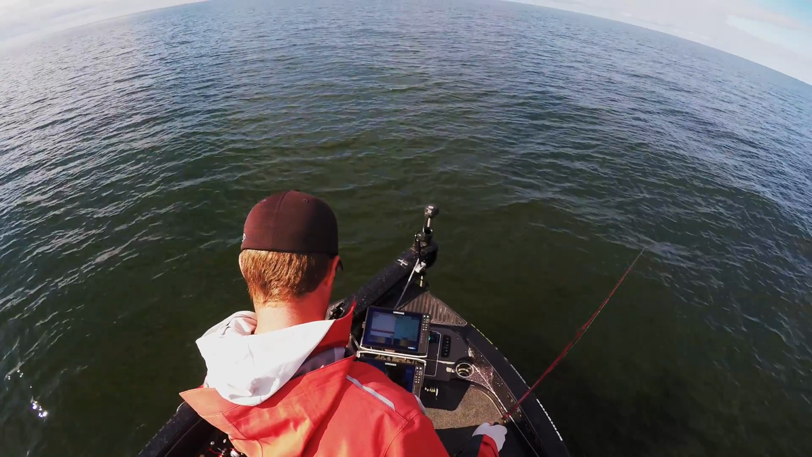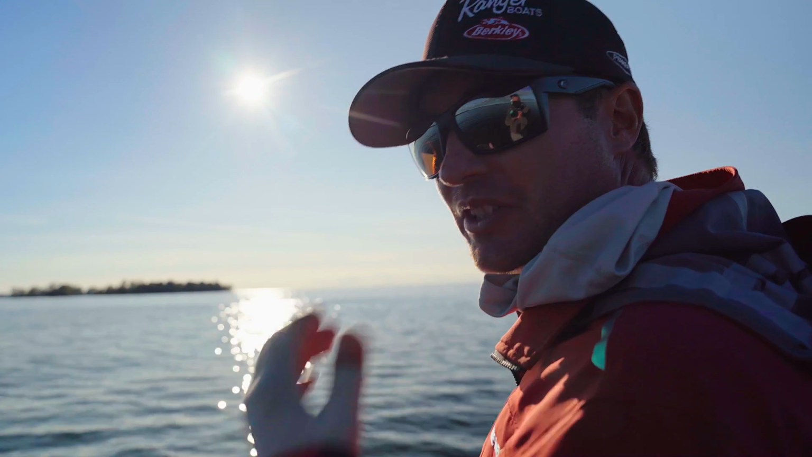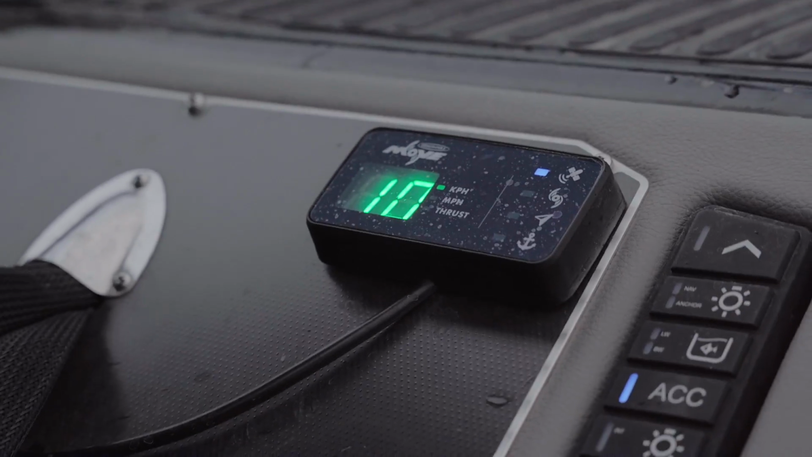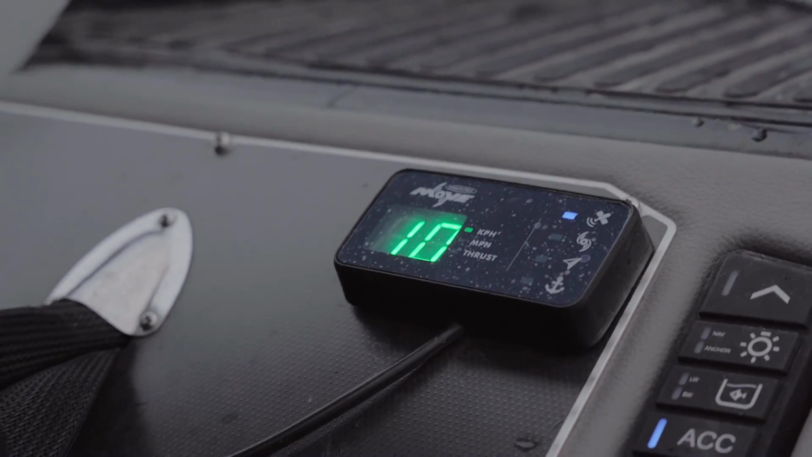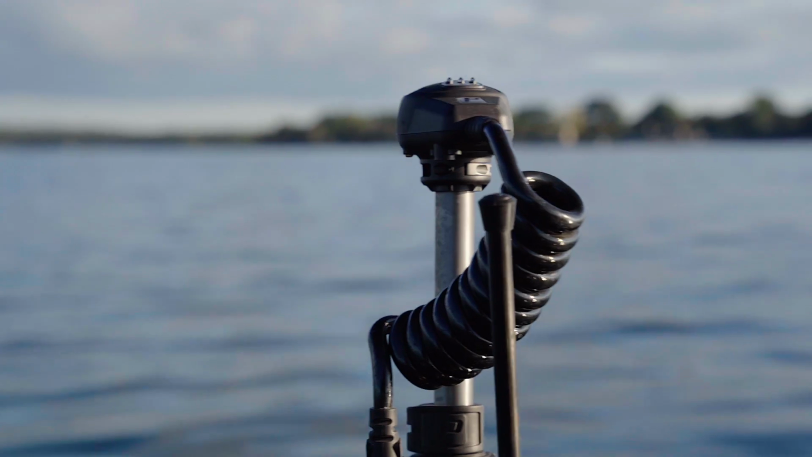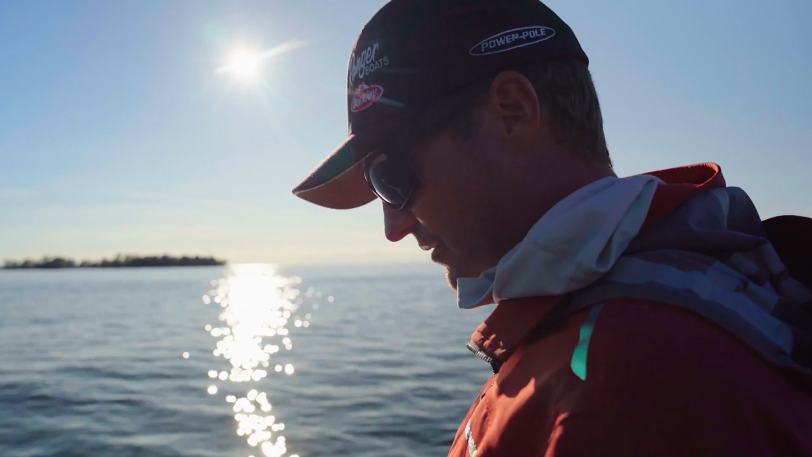When it comes to using Active Target, what I like to do for my trolling motor is a lot of times I have it pretty fast. I'll have it at half to three-quarter throttle or so, depending on conditions. Relatively slick calm today, it's really easy. I can have this bow mount at half throttle or so. That'll get me going 1.5 miles an hour.